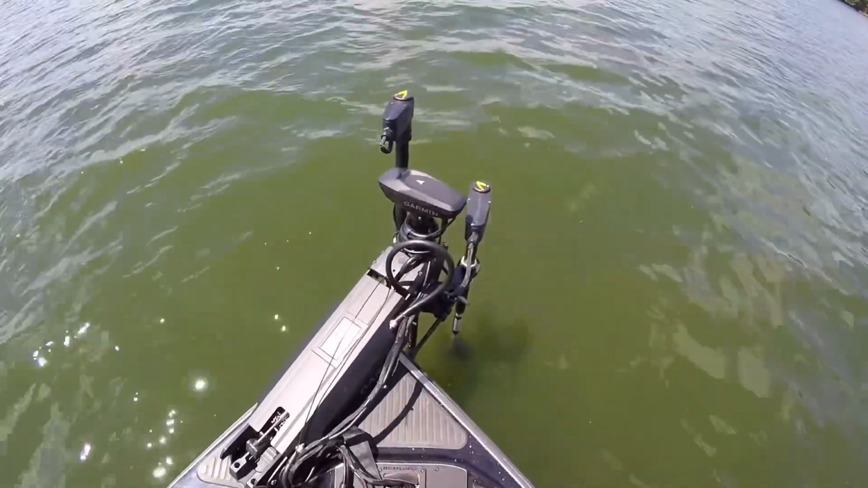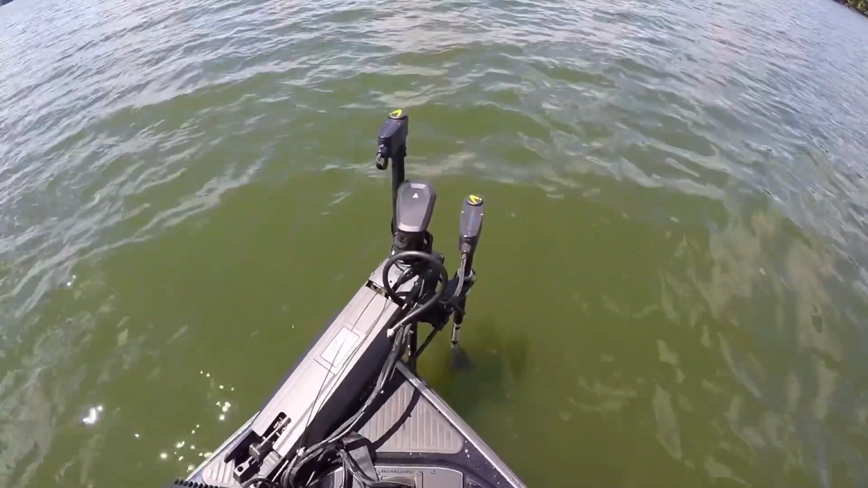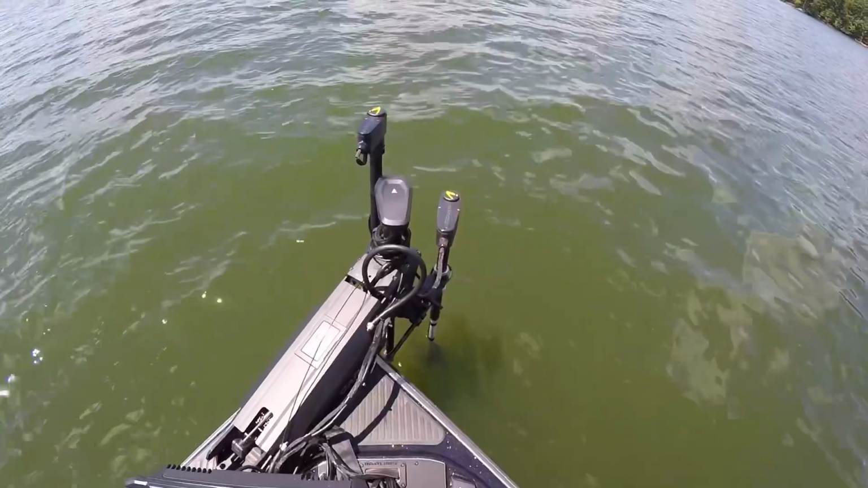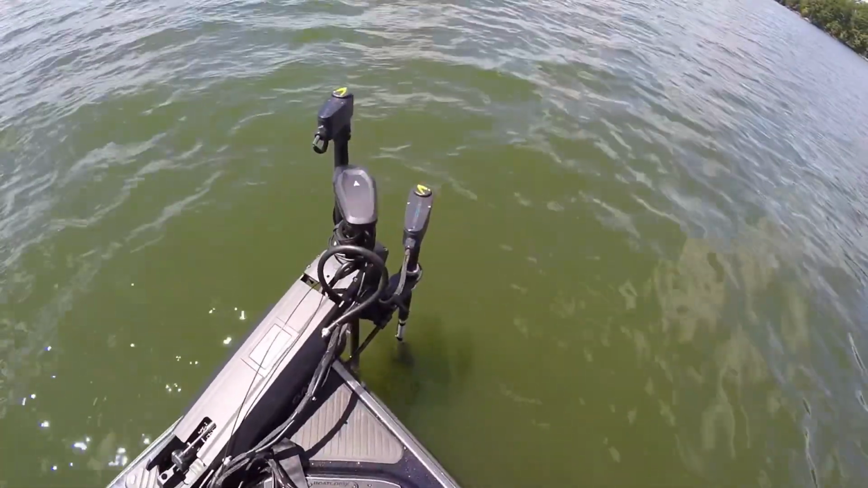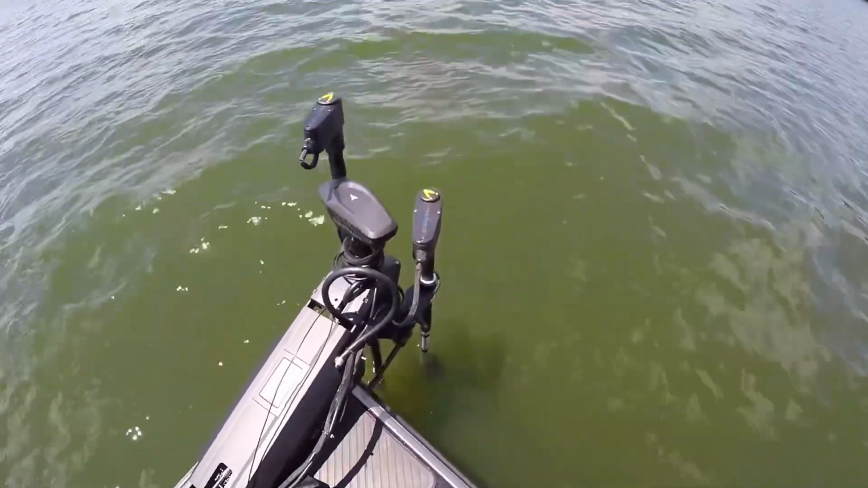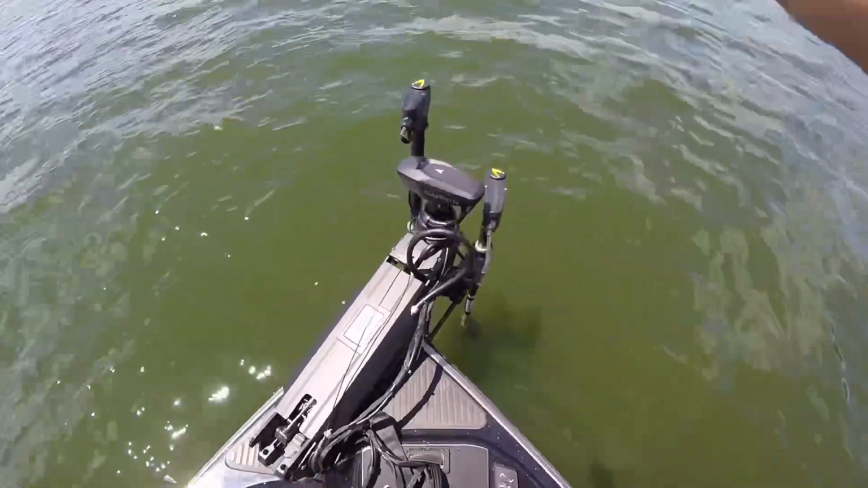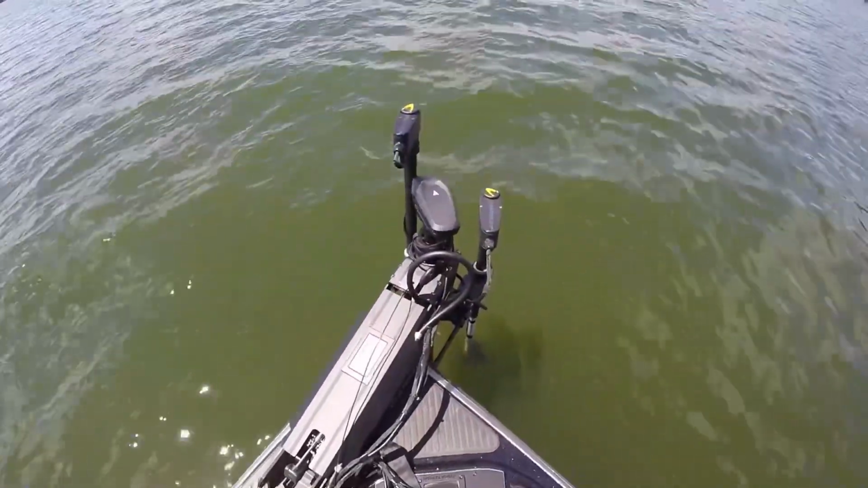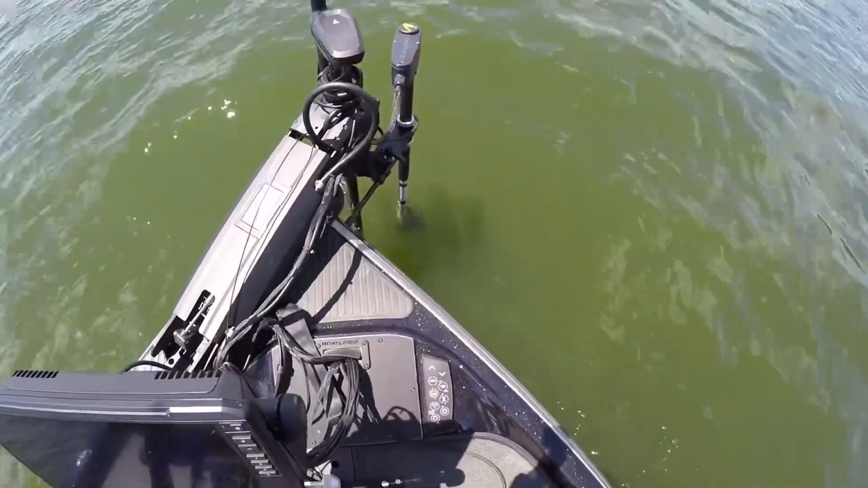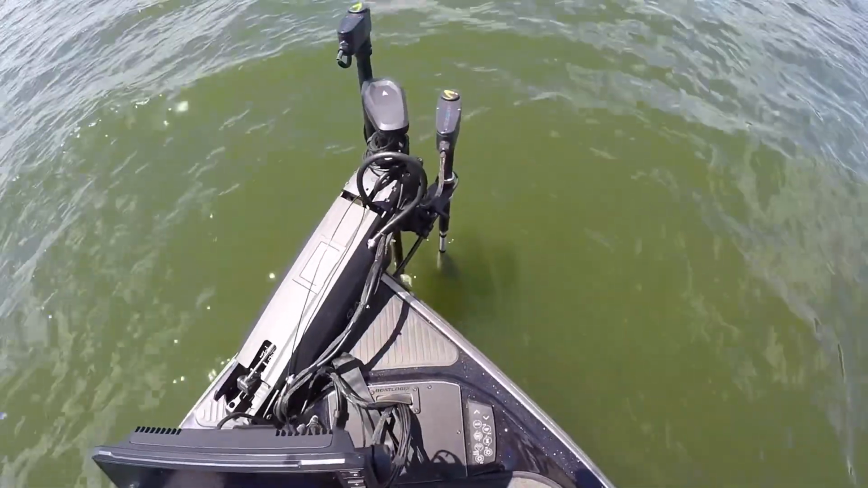All right, so I've got the Garmin locked down. It's spot locked. We are looking at a brush pile that is in about 15 foot of water. Now the arrow is going that way to hit the brush pile on the TruScan, which is the one on the right. The one on the left is the Pro model. I need to make a transducer adjustment. It's not dead center on the shaft, so don't overlook that.